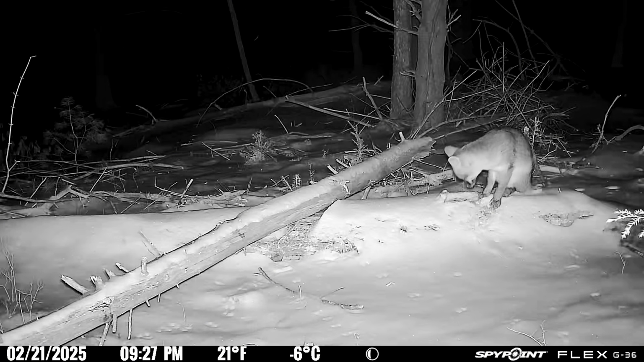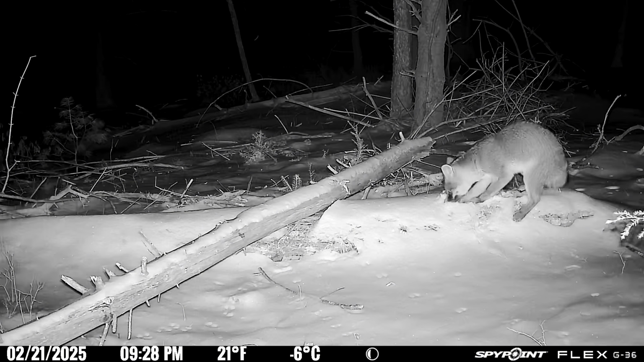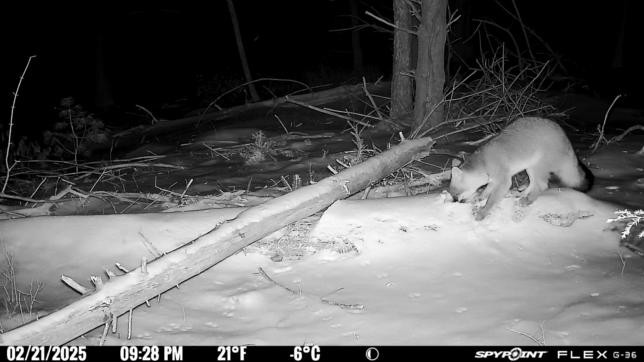Here, once again, overnight, you can tell we got another little bit of fresh snow. Not a whole lot. They definitely can smell the maple syrup down through there. And once again, this fox is trying to dig some out.